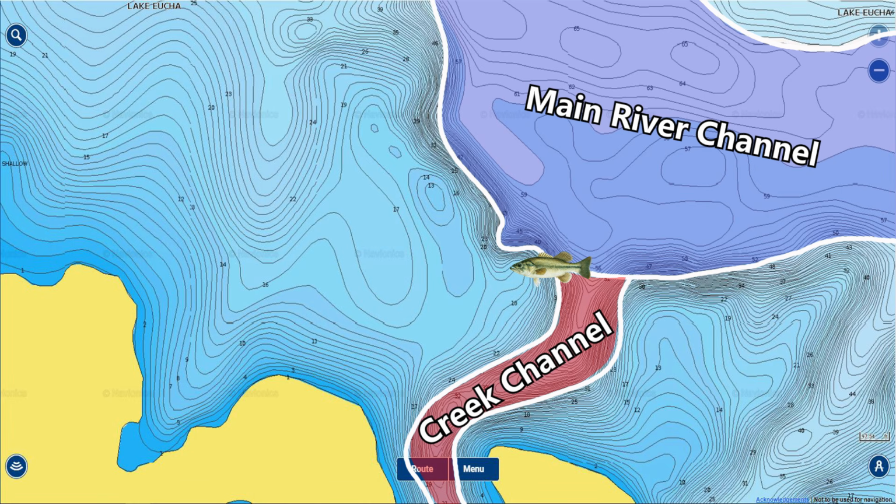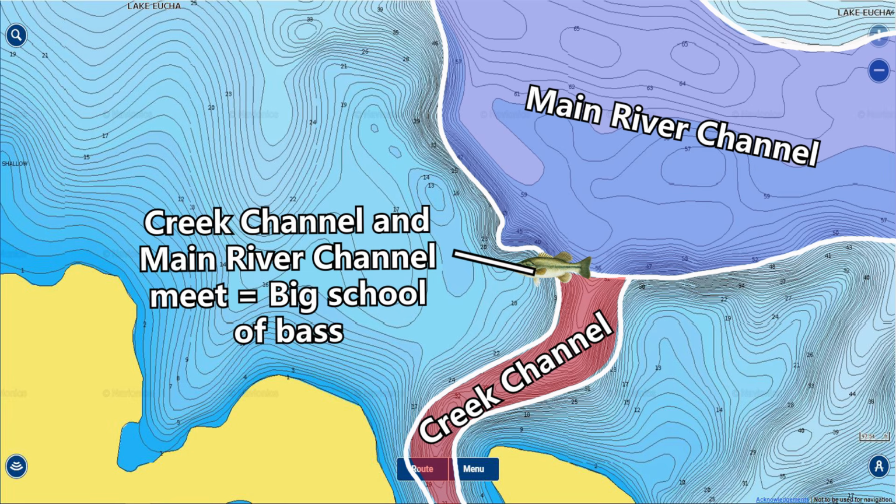And one of the best places to look for ledge bass are where a secondary creek channel and a main river channel meet. And right here where that red and the blue meet, there's a nice point and a high spot again. And there was a big school of bass that were sitting on this creek channel point where that secondary creek channel and the main river channel meet.